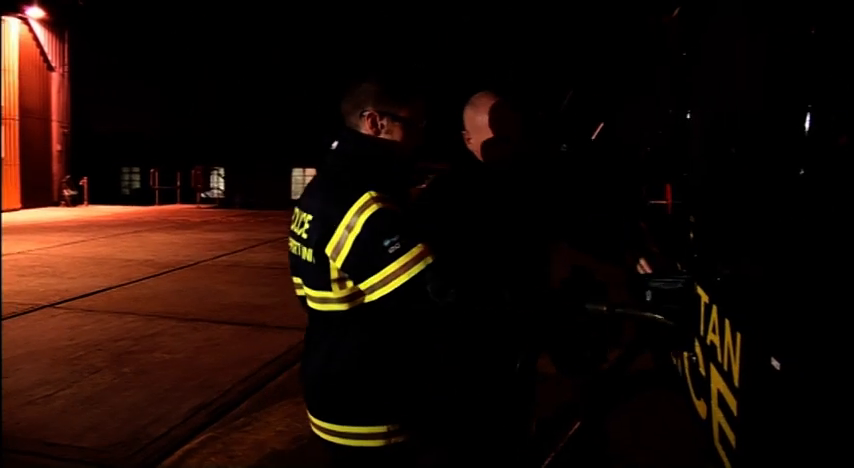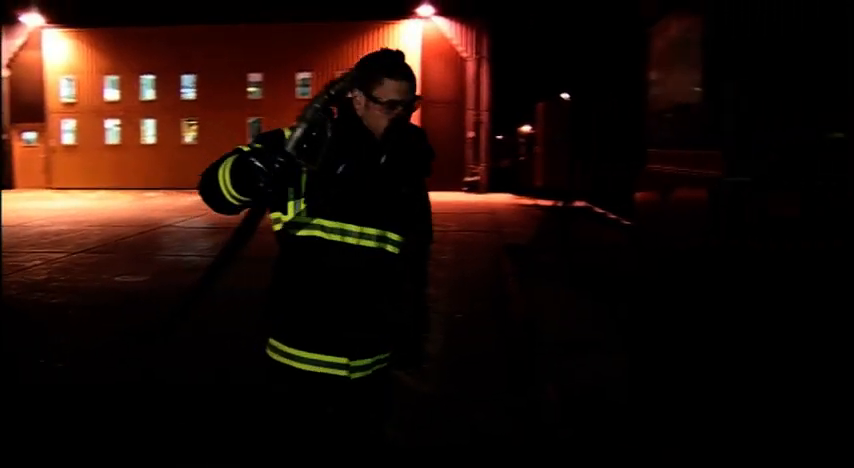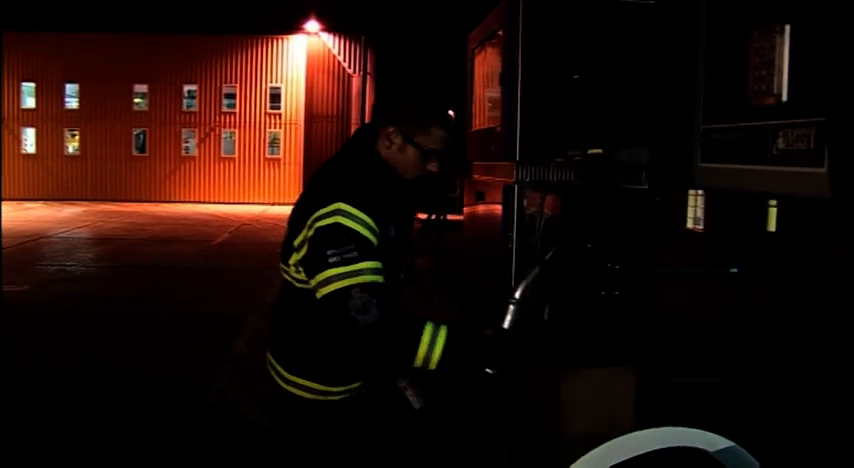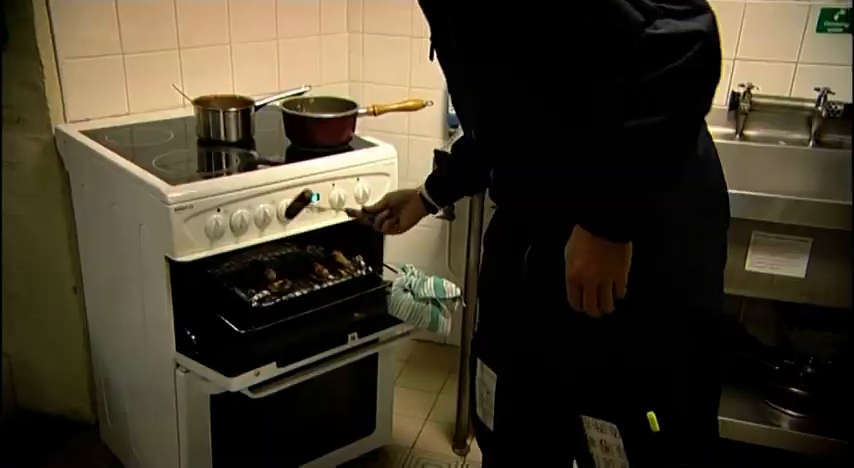Every time the Sky Cops land, they refuel. Aircraft fuel is much cheaper than petrol, at less than 40p a litre, but the yearly bill is huge, nearly £350,000.